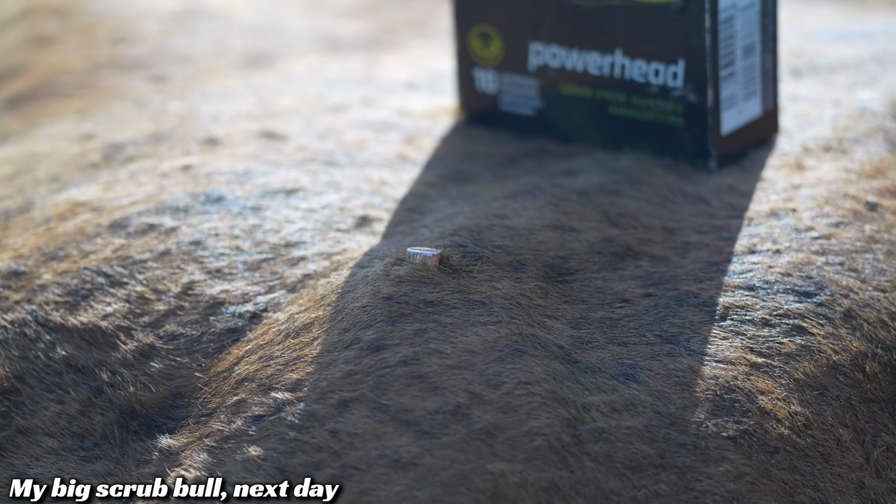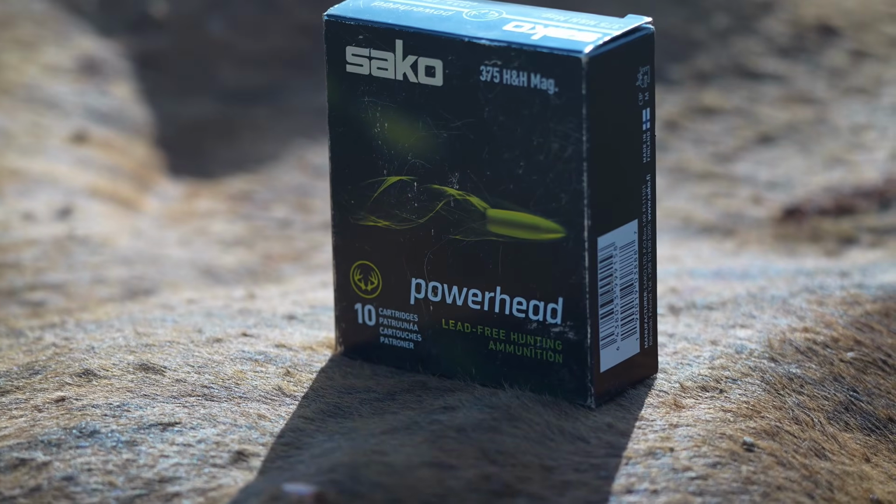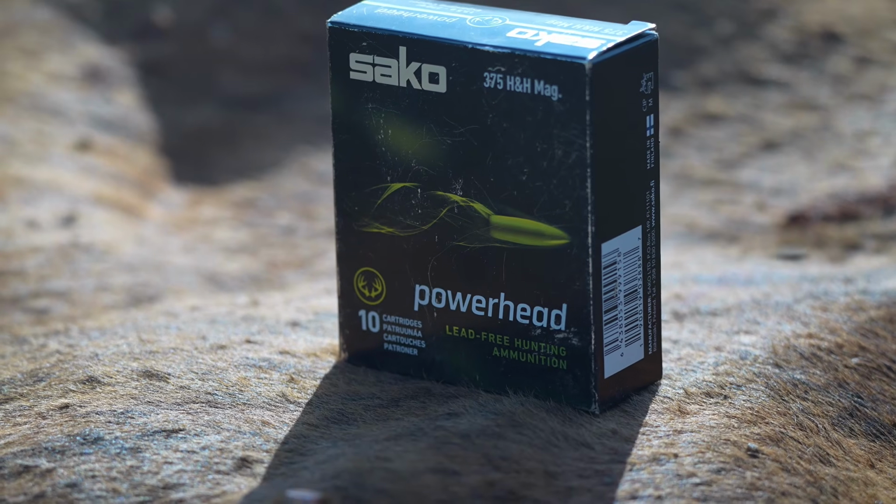There's some penetration for you. It's gone right through this animal. That's the projectile lodged on the offside, fully rotated. And on this Seiko Powerhead ammo, which is a Barnes projectile.